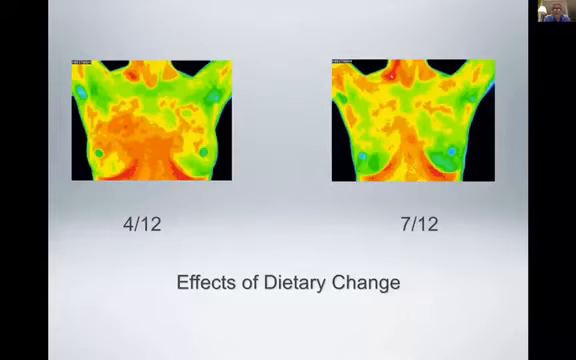And then this was the follow-up 3 months later, and there's significantly less warmth there. The overall thermal pattern is the same, but everything is much cooler than it was. And this person had undergone some herbal therapy and also had a significant diet change.